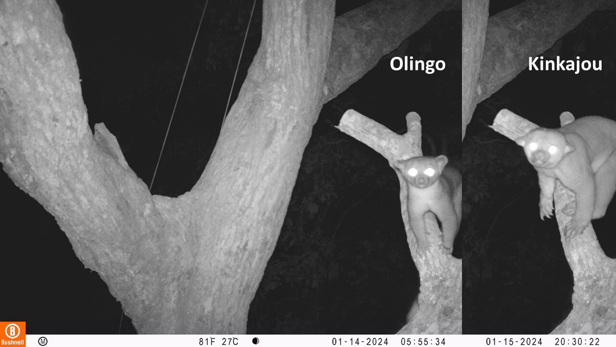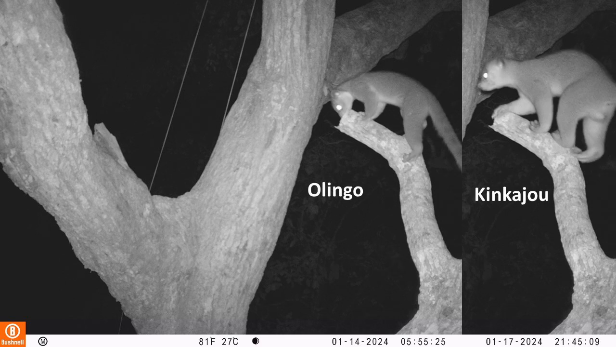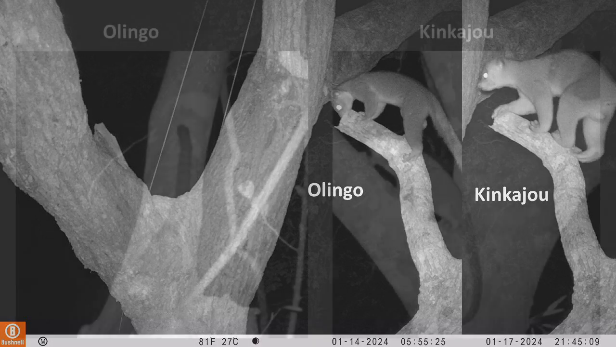As you can see from these two convenient camera trap images from the same position, they've got very similar appearance. The Olingo has ears that are set higher up on its head, and the Kinkajou's are a little bit lower, and it looks overall more bear-like. Of course, it's not always possible to get a good clear picture like this to see that. Size-wise, you can see that the Kinkajou is considerably bigger than the Olingo, but again, this isn't always obvious unless you've got this exact same positioning in this camera trap image.